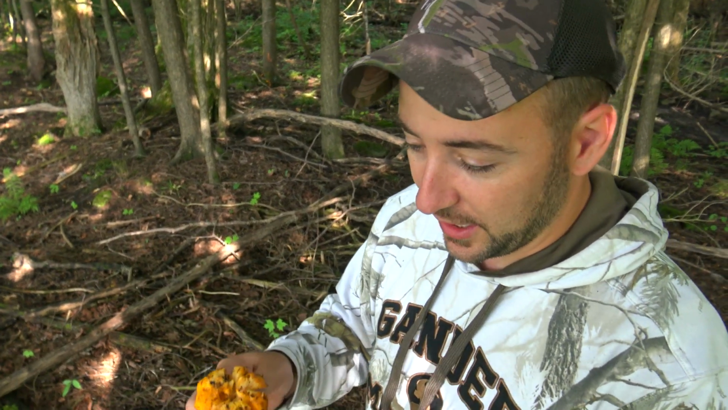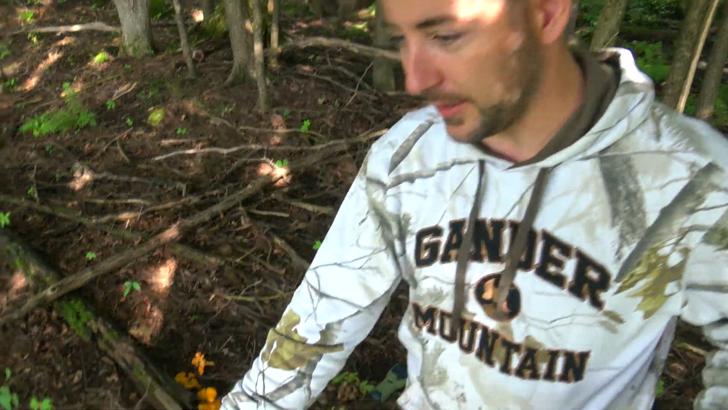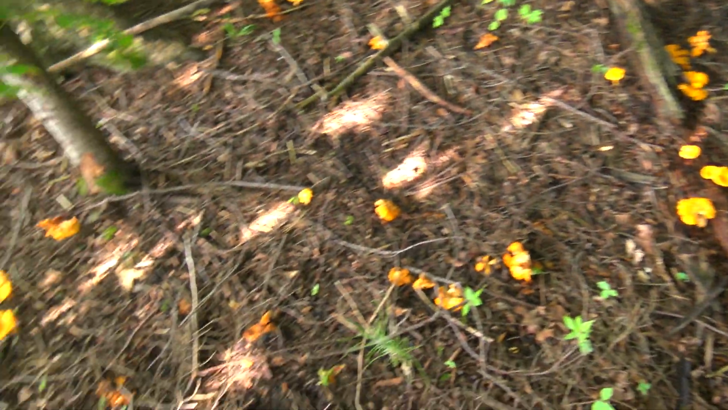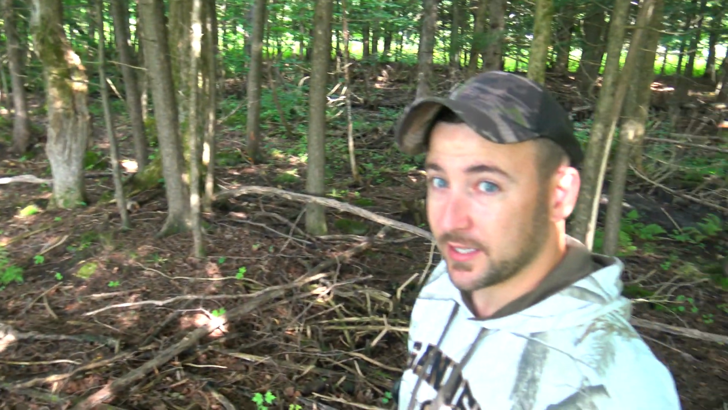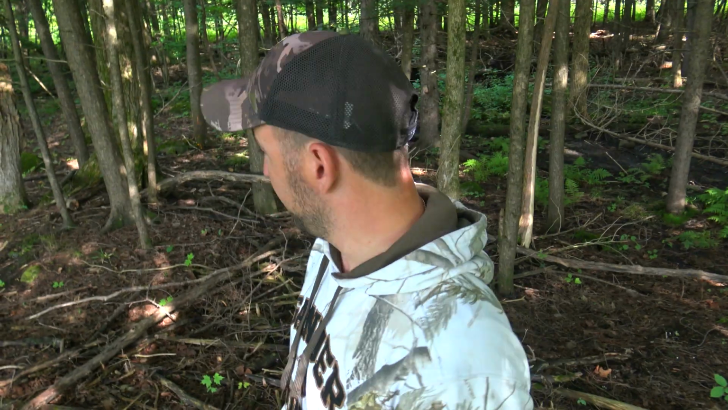Yeah, you can see it's done though, but look at the floor. It's loaded with them here. We're gonna have to come back next year, pick them. It's been a really, really wet season, like really wet summer, like our wettest ever. Most of our woods are flooded. We've never seen this before. Mushrooms seem to be loving it.